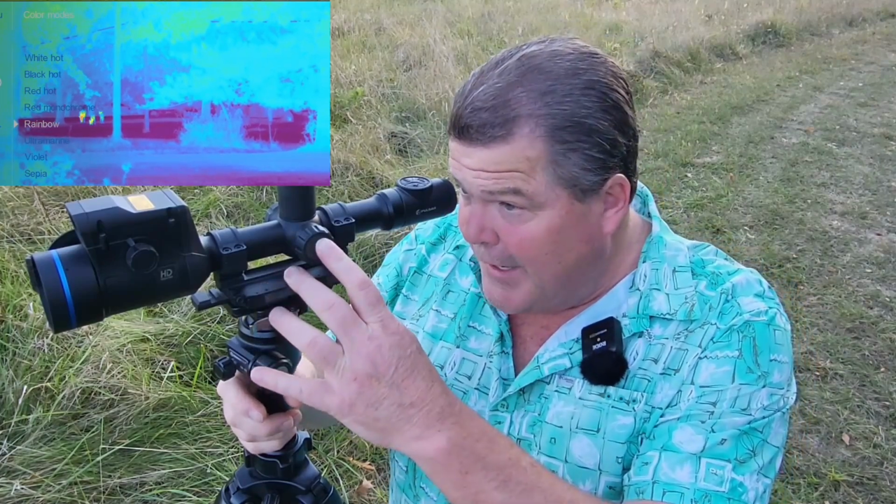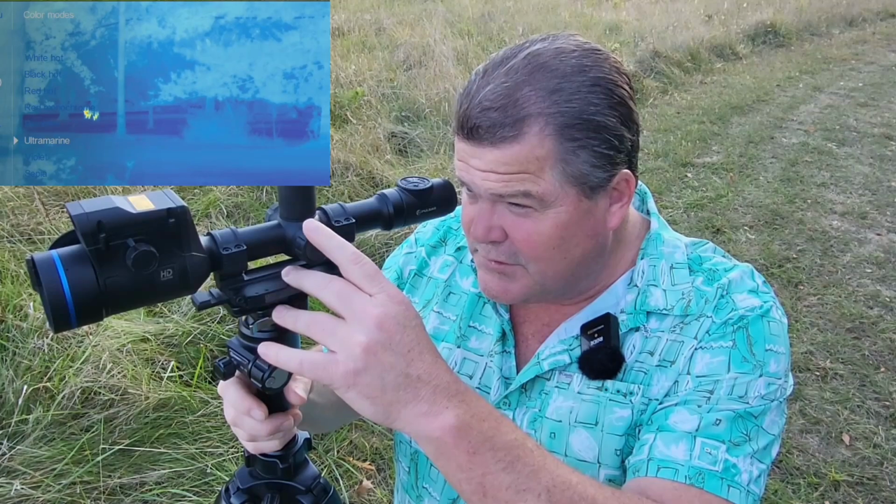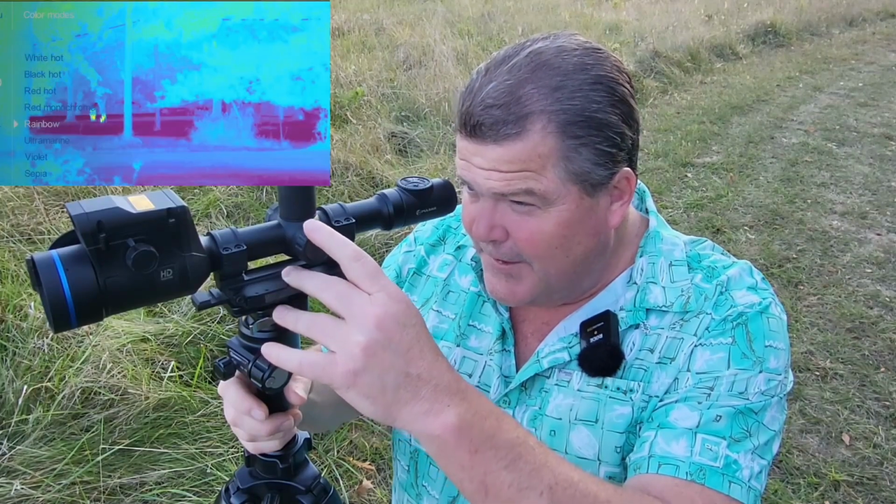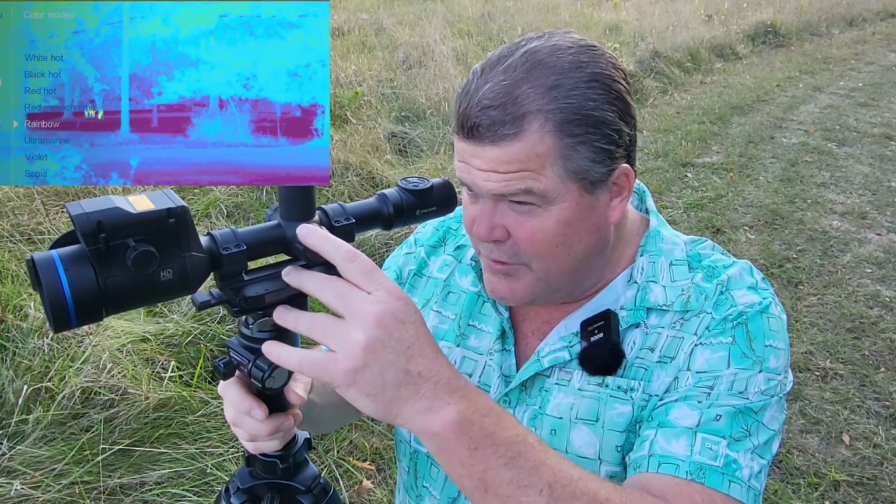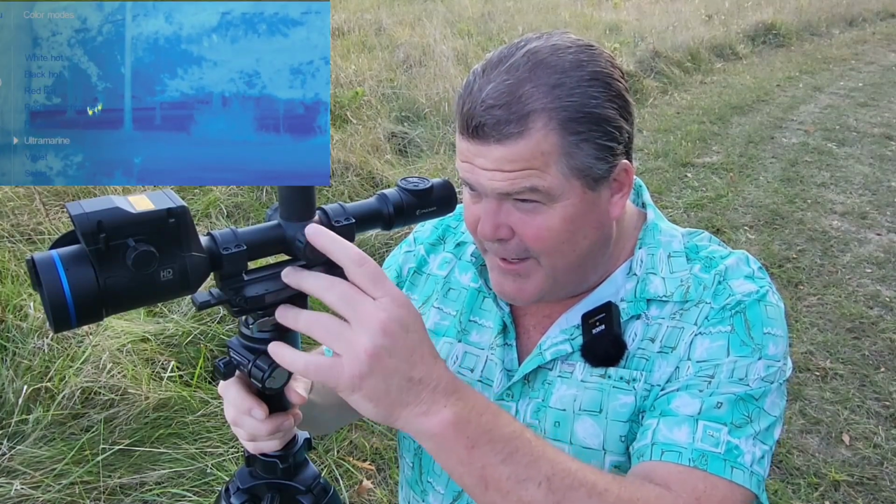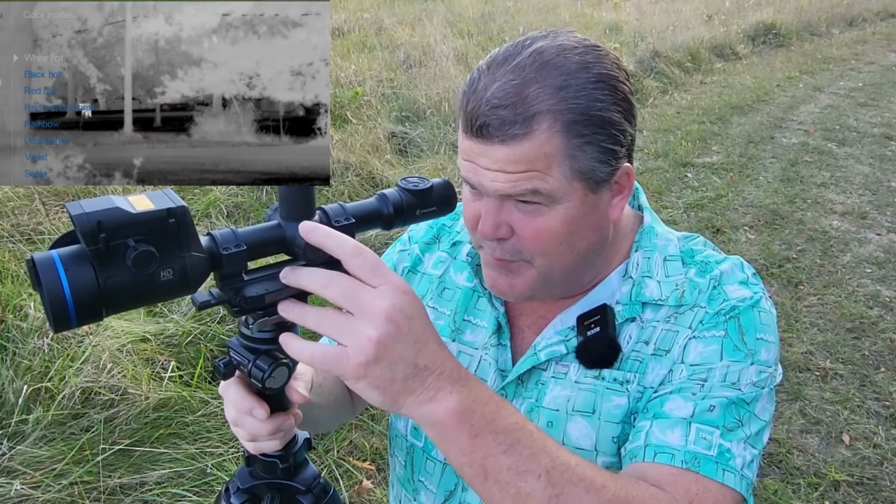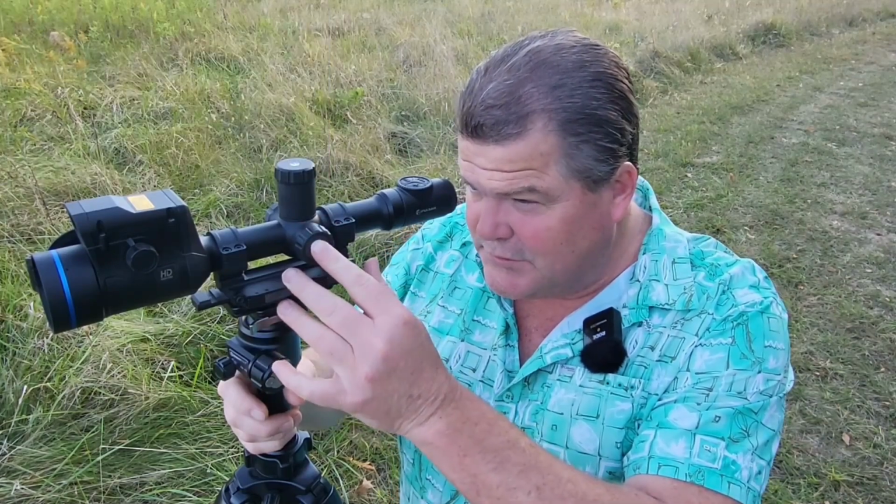But back to those color palettes, you can see where there are other choices. The other choices mostly are going to be about different scenario uses. Like in rainbow, or red hot, you'll get a really good fast target acquisition, but you'll sacrifice some detail for those. So just be aware you have those palette choices.